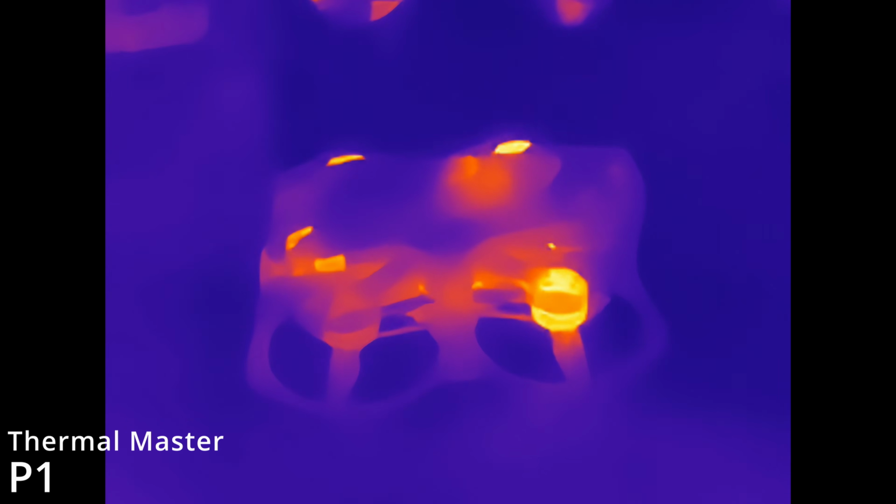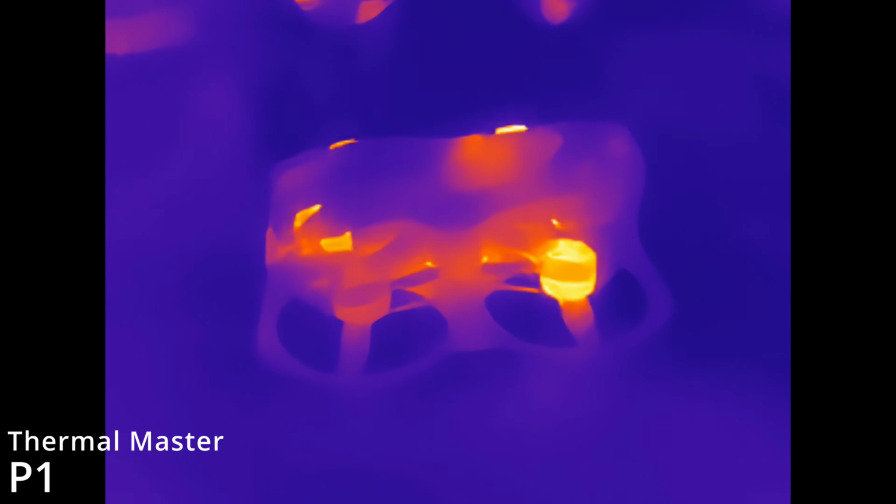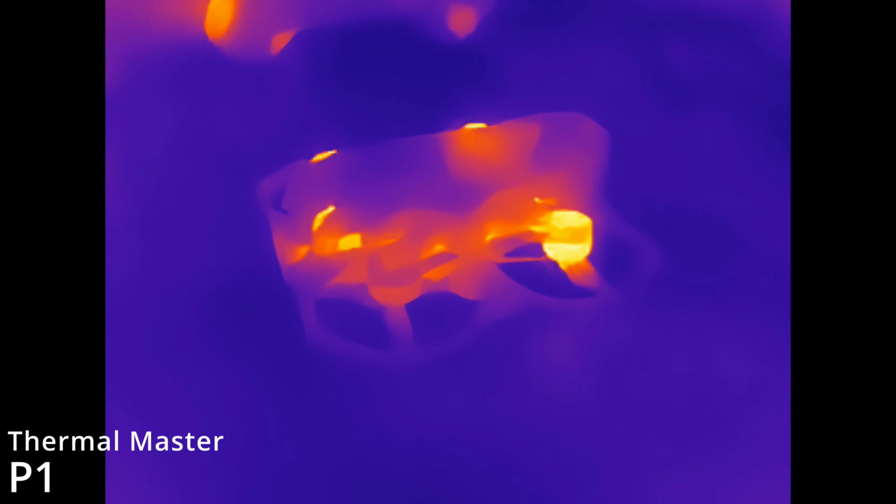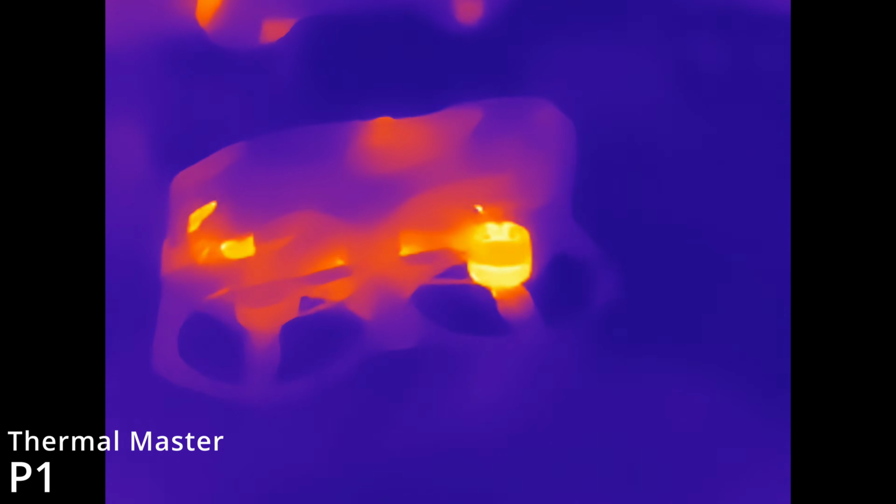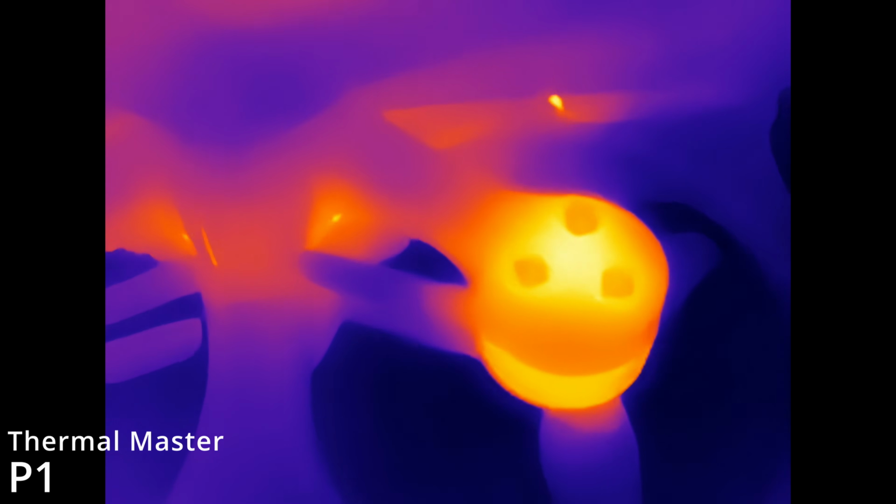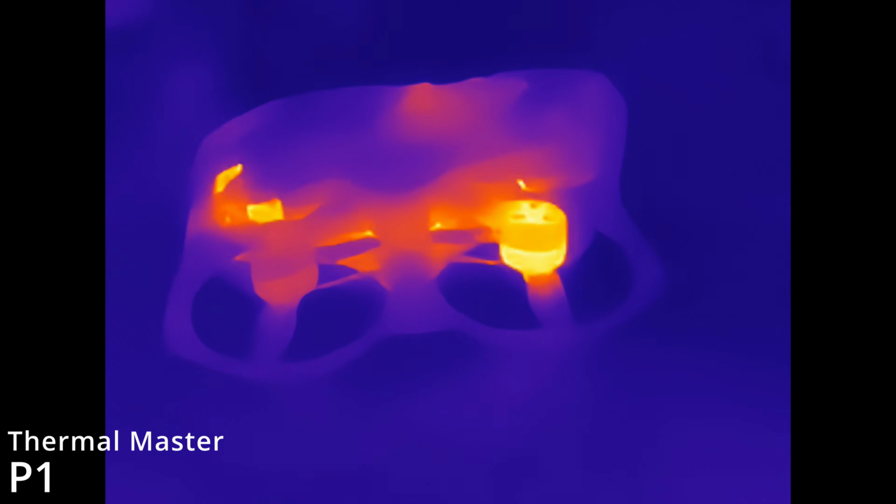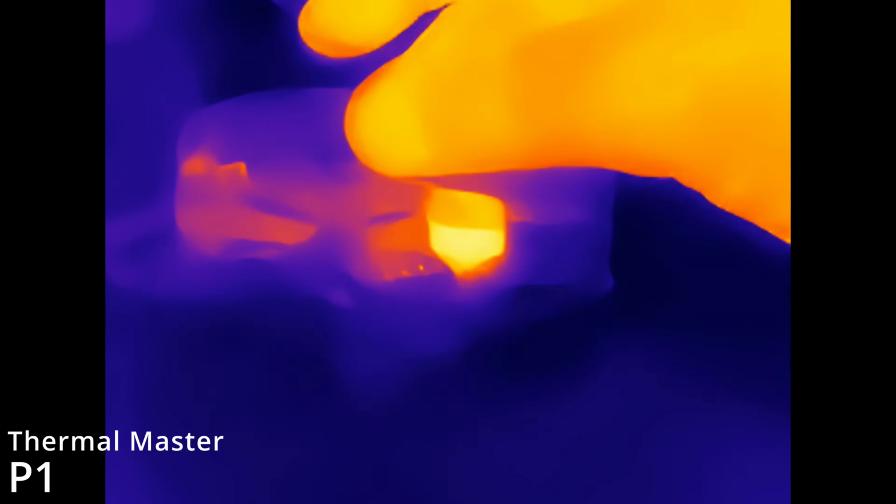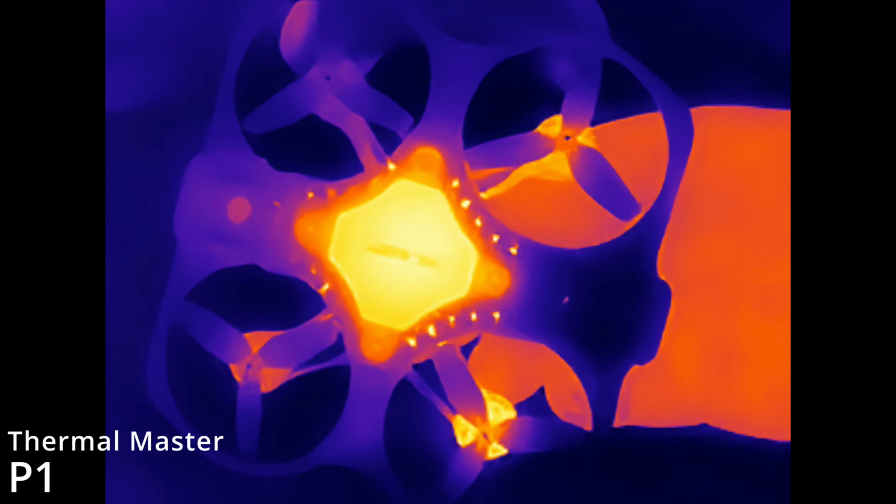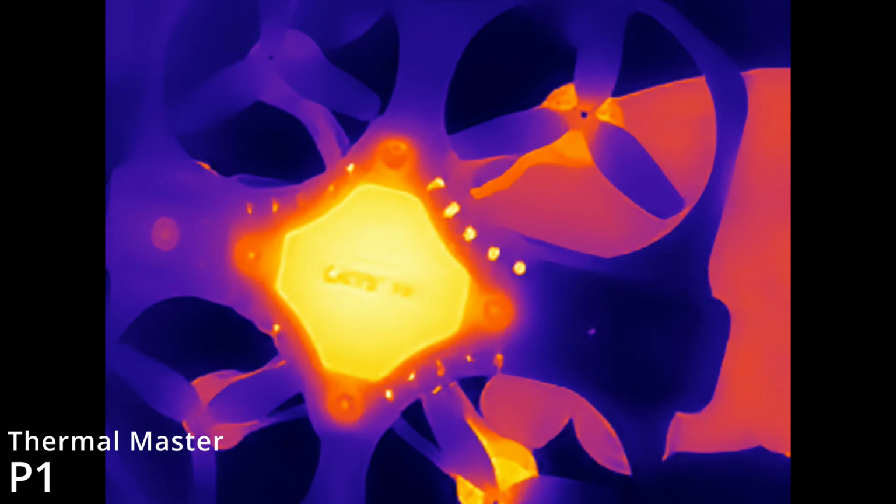Taking a look at this little Cadex drone with the P1 first, here you can see the motors are quite hot because it's been running. The electronics inside are quite hot as well. If I go into the motor, you can start to see where the focus becomes a problem, because whilst you can get in and look, you don't have the detail that you'll have in the other camera. Flipping it over to the bottom where we have the heatsink for the VTX, again, looks fine, but when you start getting in close, you just lose that clarity.